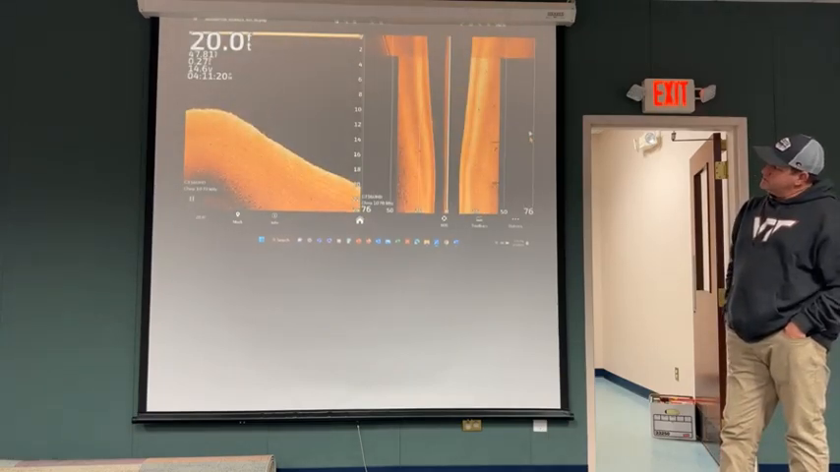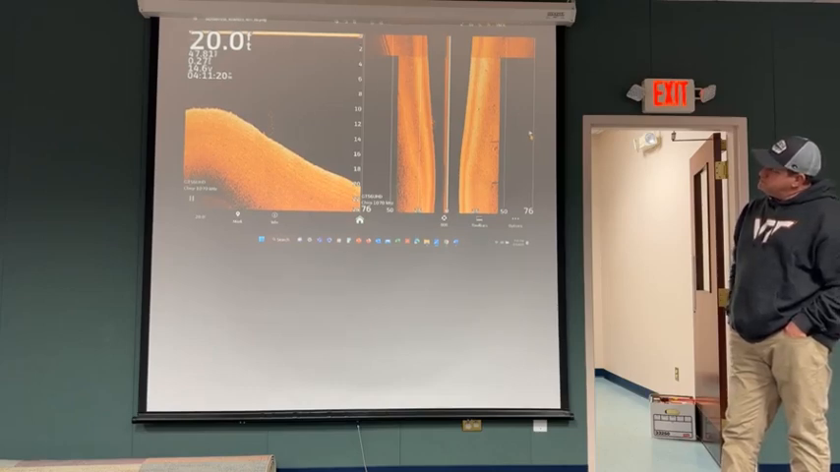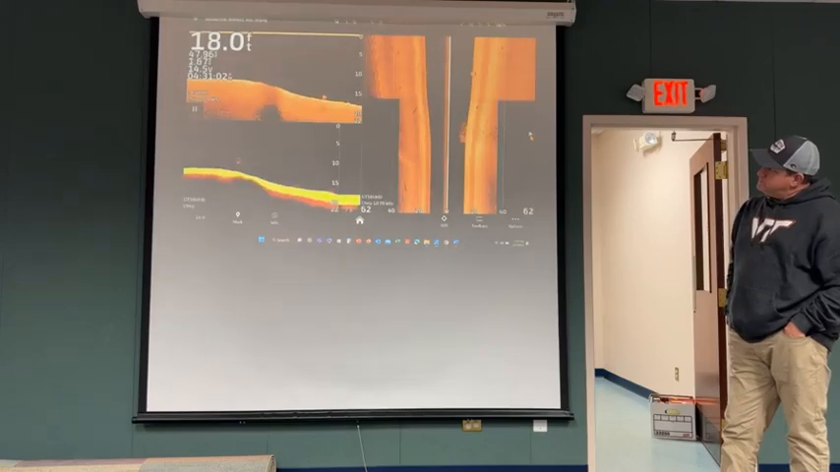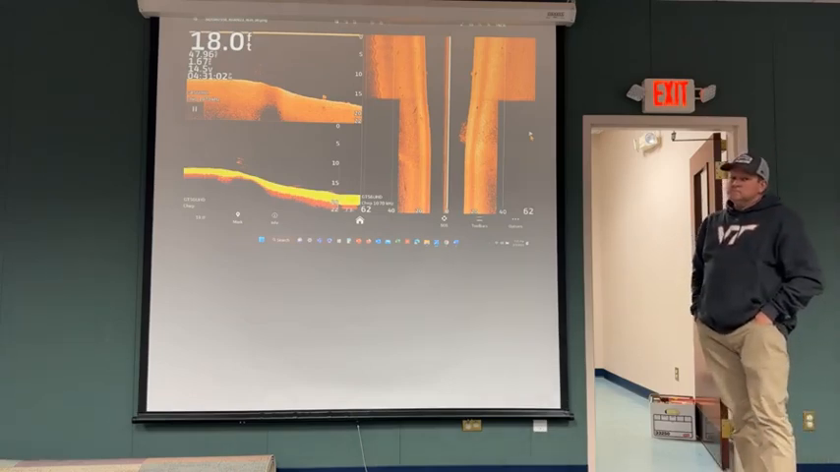So this next set, I have 6 here. This was over in Walton's Creek. I'm running downscan and sidescan. You can see that there's a little ball of bait in the middle of the screen on both. So I thought, okay, I guess it's working. Then I added in the sonar on the bottom, in addition to the down and side scan. Pretty basic stuff.